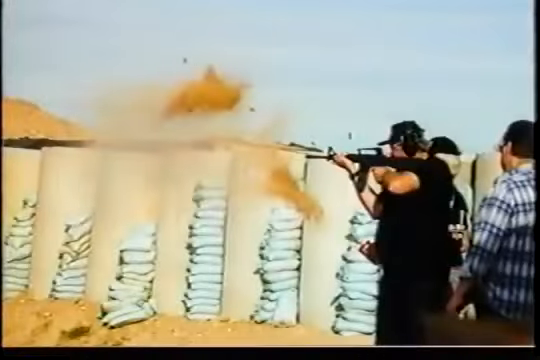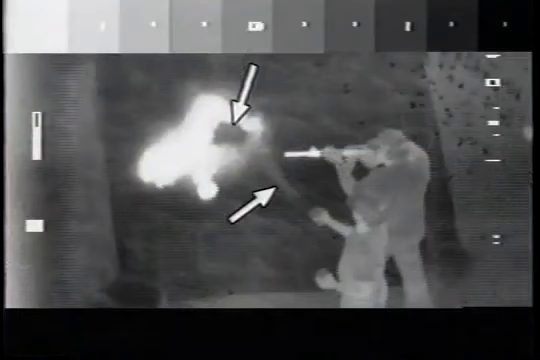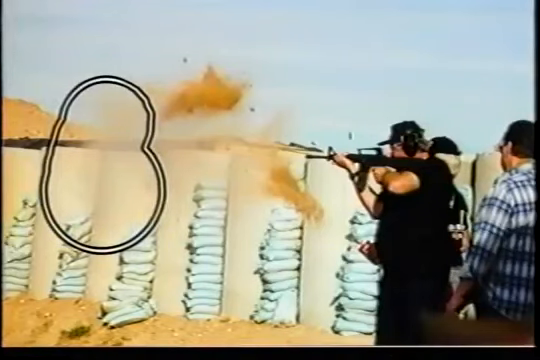The observer should note the large particles do not interact with the muzzle flash as seen in this FLIR project test footage. The large particulate material is dark gray or cool as the FLIR sensor sees it. The fine dust particles compose the material that the heat from the muzzle flash interacts with, as is indicated in this FLIR image.